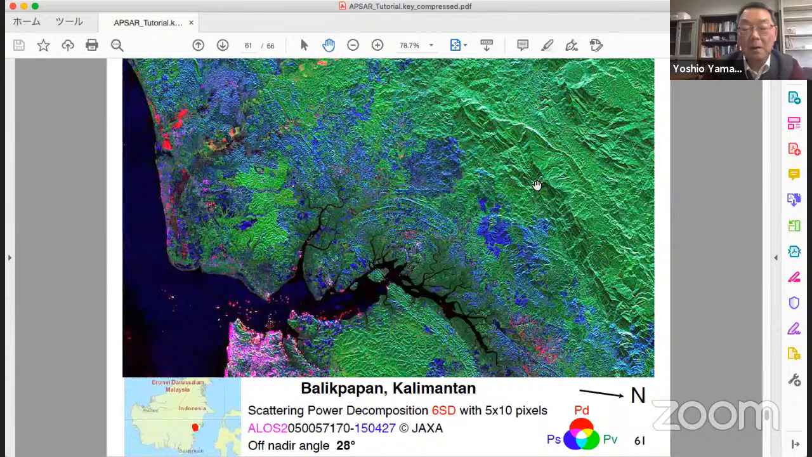This is the east side of Kalimantan, a beautiful image. Forest, mountain forest, bare soil with surface scattering is blue, urban area. In addition to urban area, in the sea surface we can see spots like this. This is a ship: double bounce from the water surface and the ship body causes double bounce. So we can immediately find ships here.